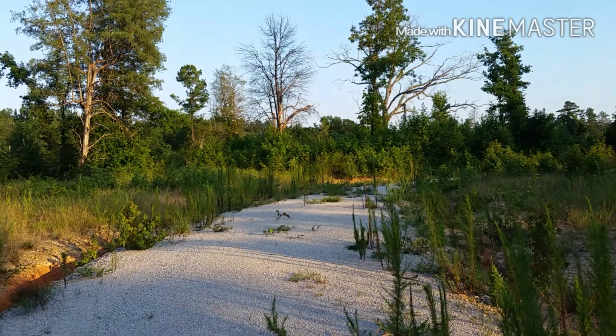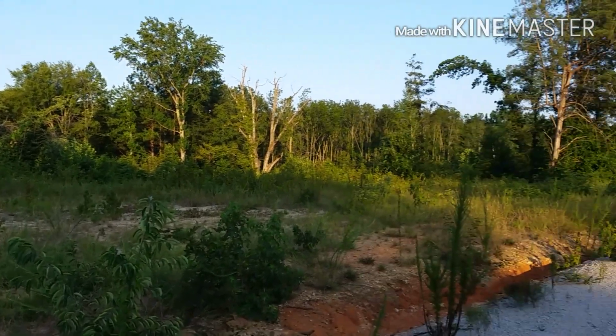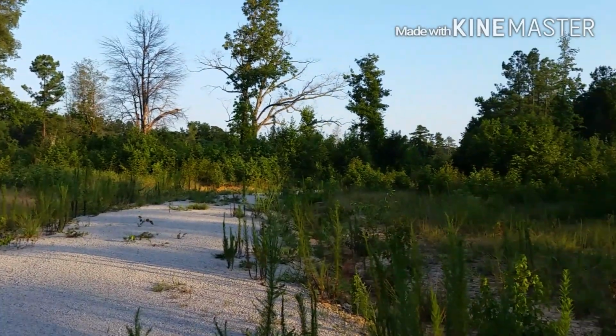Hey guys, out here on one of our properties in Lancaster County, South Carolina, we're going to do some scouting a little bit and check out our trail cameras, see what we got going on. Get back with you in a second. Just going to give you a little pan here of our property. So pretty much a clear cut here.